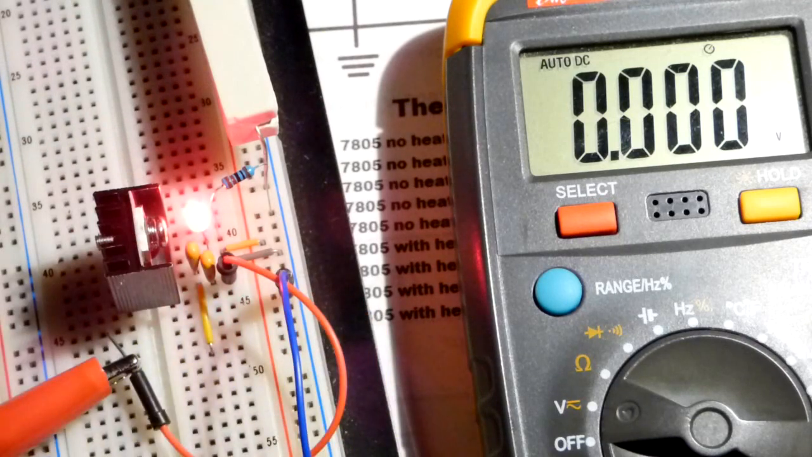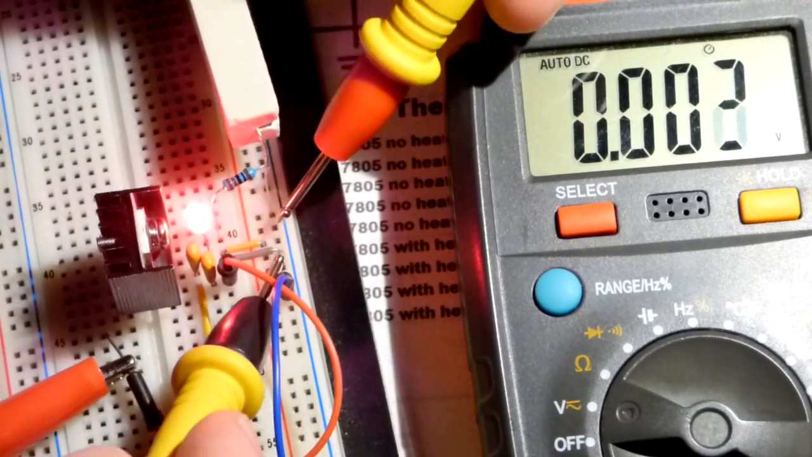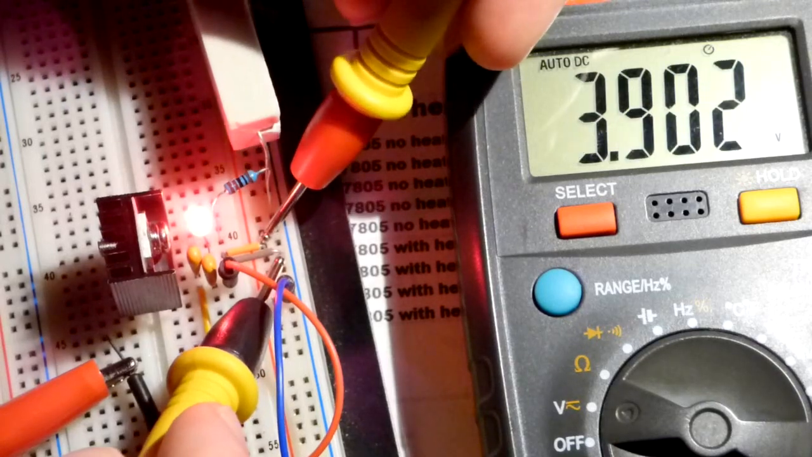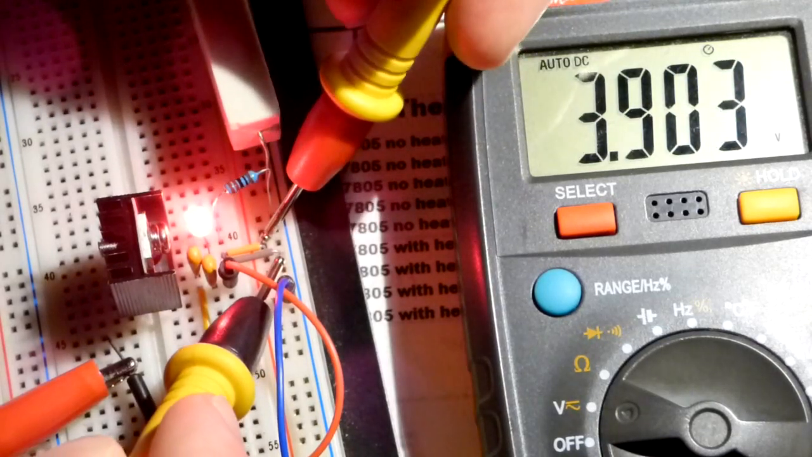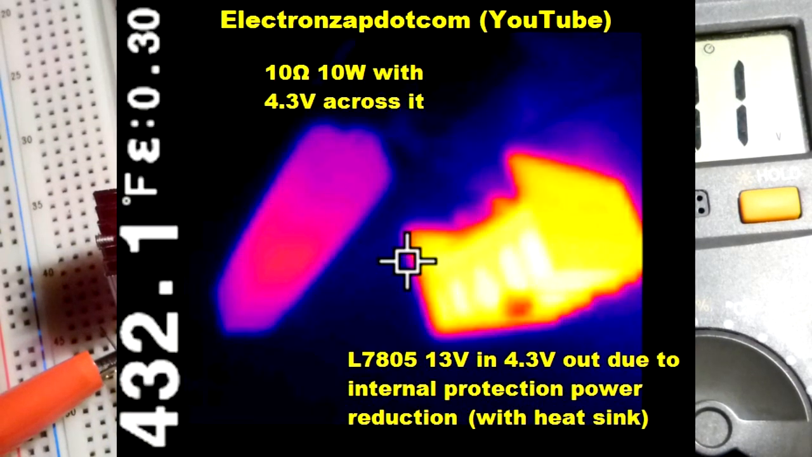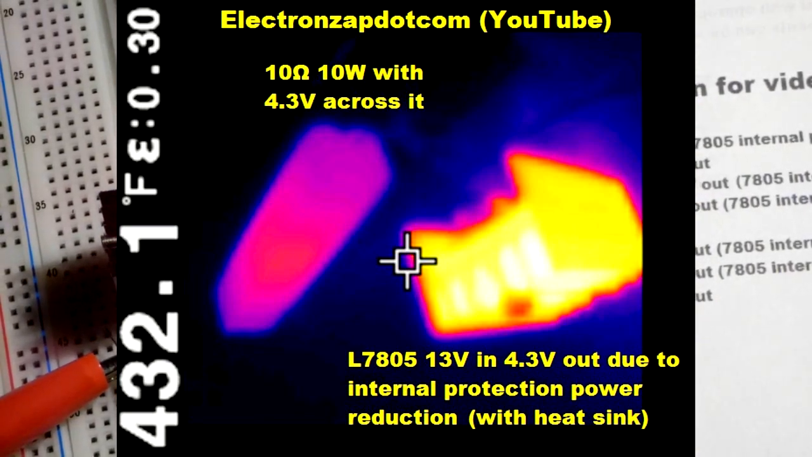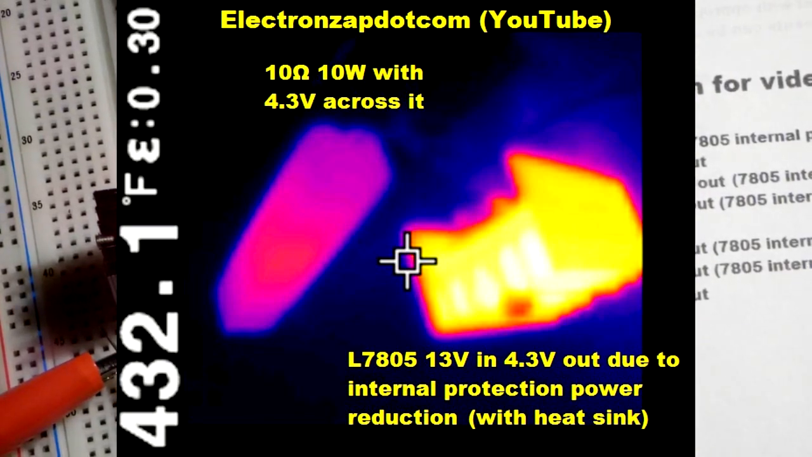The best way to do that would be to just connect to these two jumpers here, I think, at the rail. But there you can see it's slightly less than 4 volts coming out.